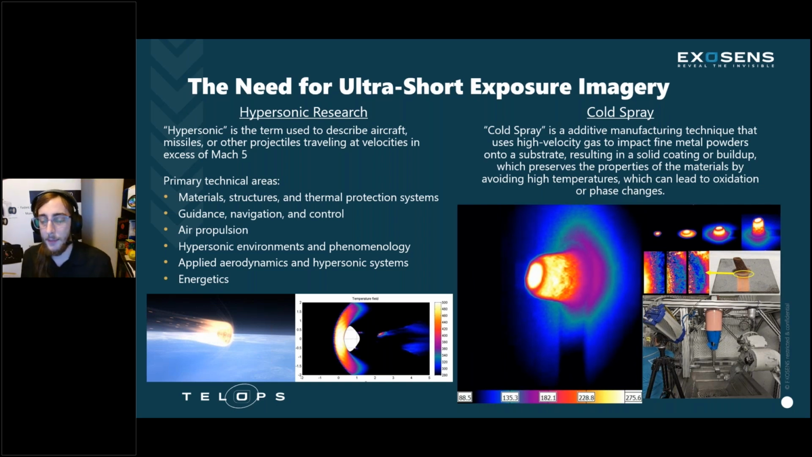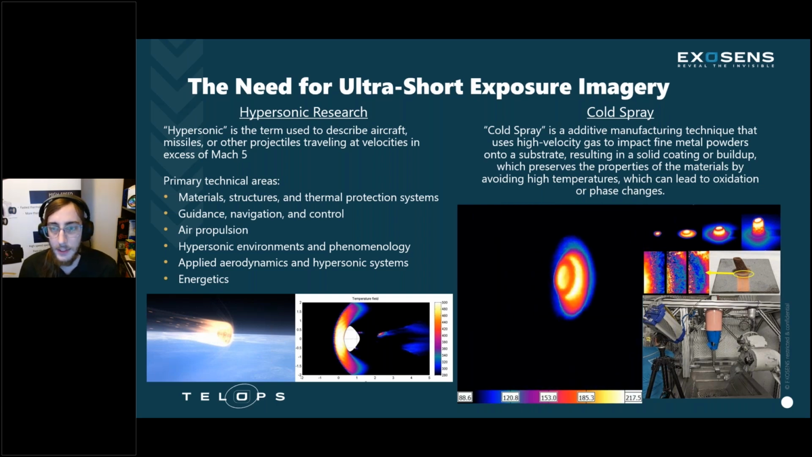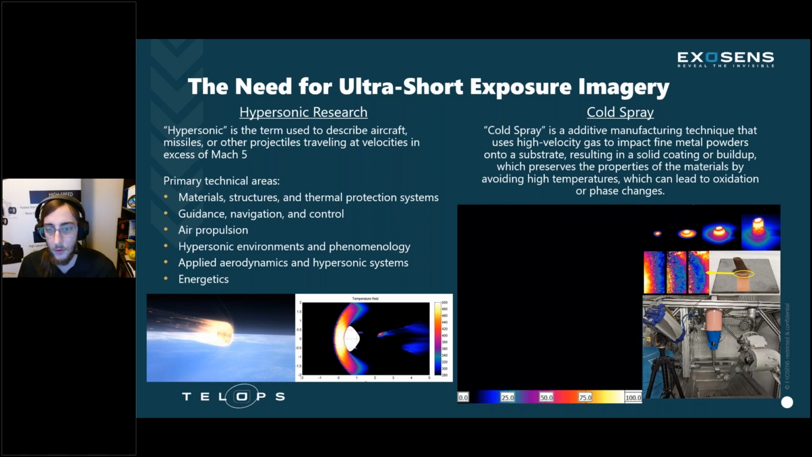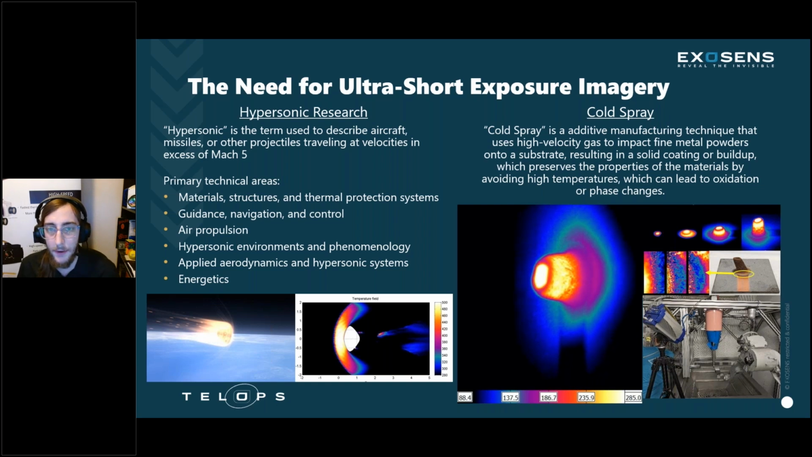Separately, we've also seen a lot of interest in cold spray. Cold spray is an emerging additive manufacturing technique that uses high velocity gas to project and impact fine metal powders onto a substrate, building up some kind of sample or product. And it's not actually the buildup of the material that we're interested in, but it's the in-flight particles that need ultra-short exposure imagery.